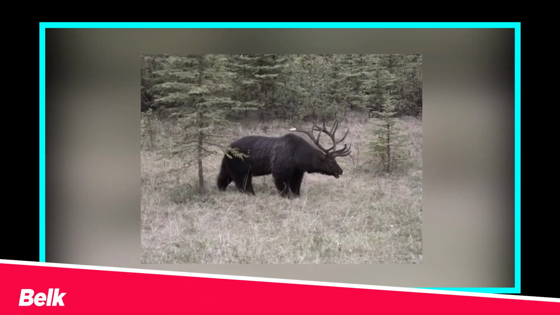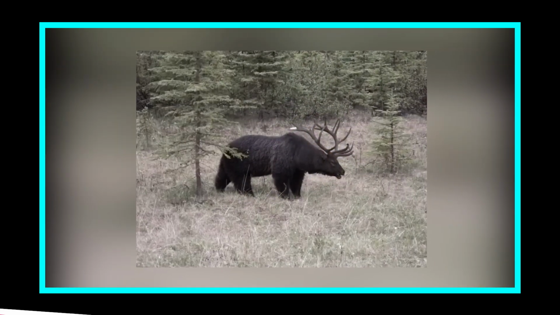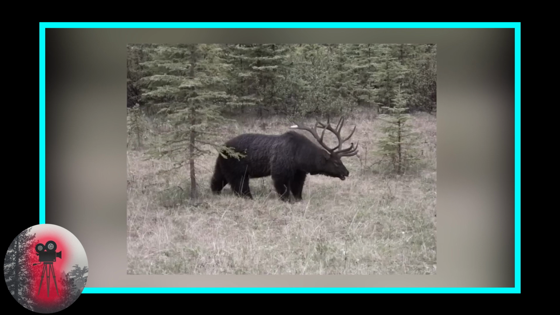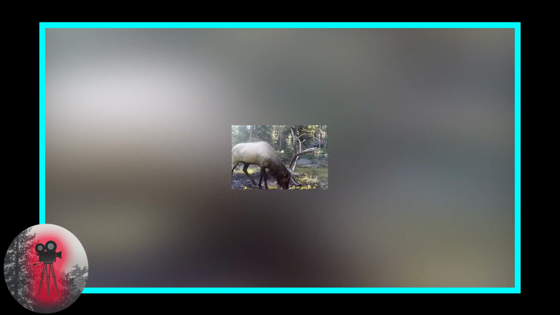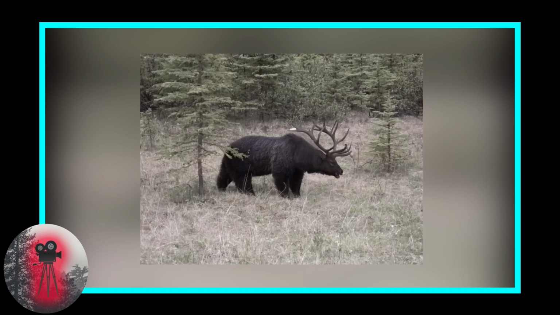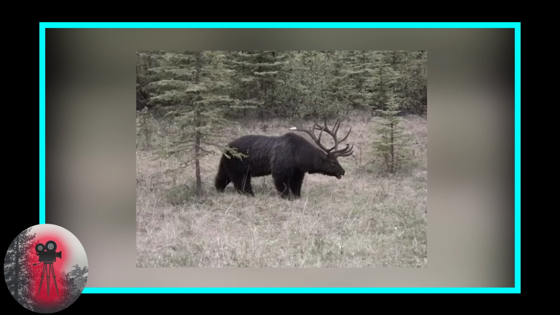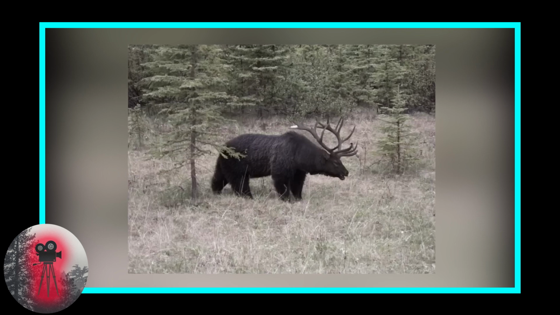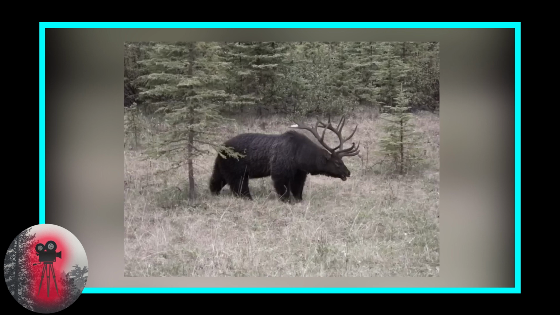Belk. It's very interesting. Recently, a photograph of an unusual creature has been circulating on social media and causing quite a stir among wildlife experts and enthusiasts. This photograph, which was reportedly taken in the forest of Montana, appears to show a bear-elk hybrid, a creature that has never been seen or documented before. The animal in the photograph is clearly a bear, but it has a set of large antlers, similar to those of an elk, growing from its head.